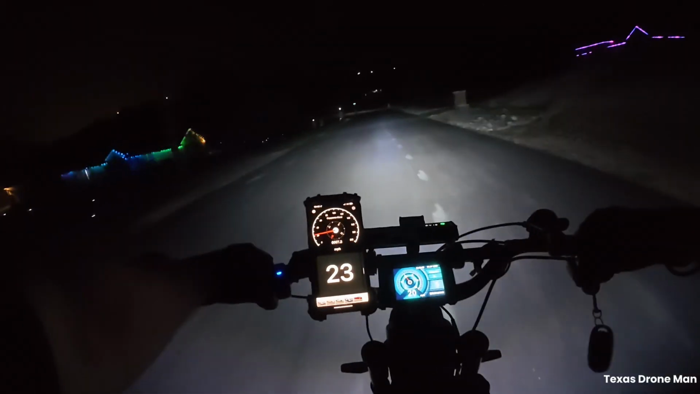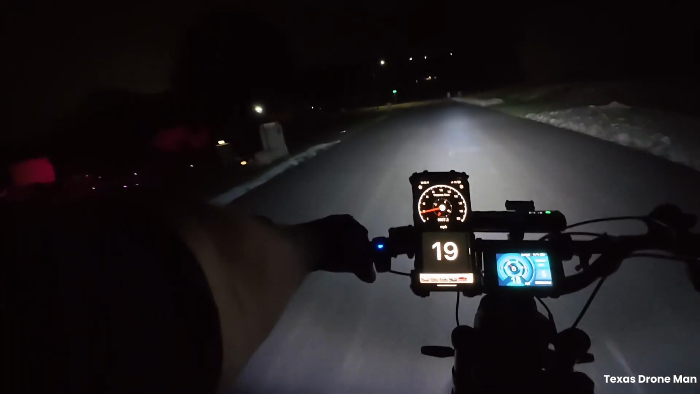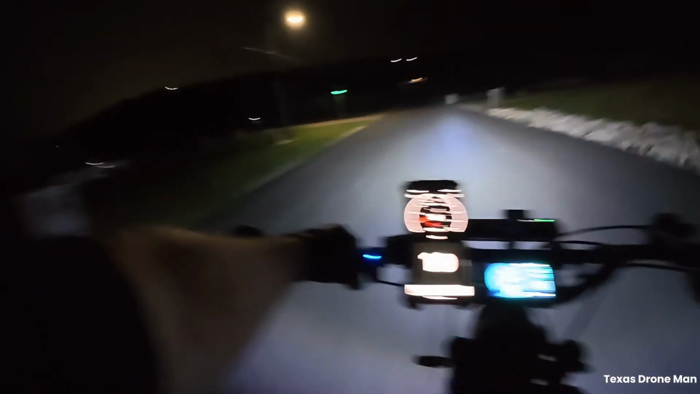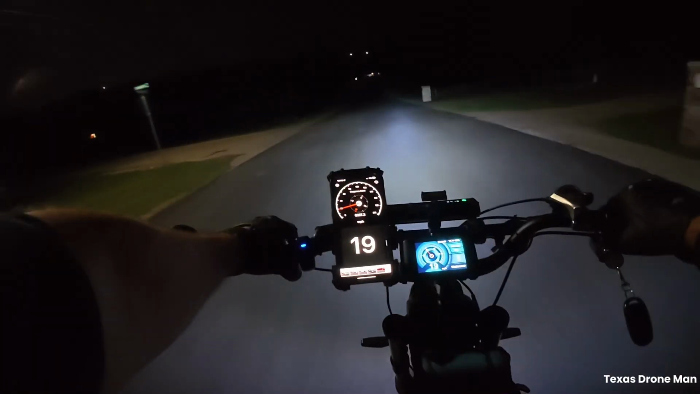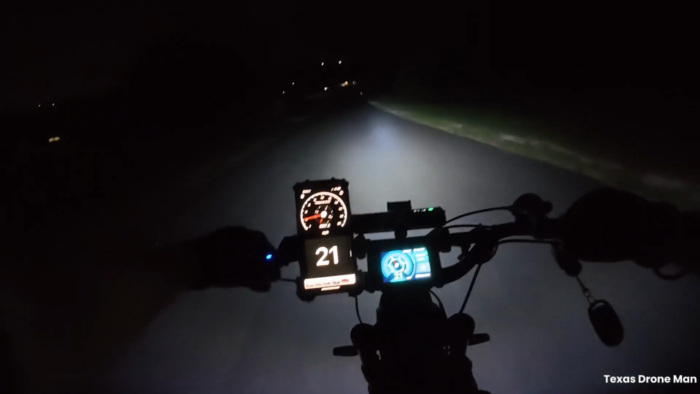They got like Christmas lights on that elephant too. That's funny. He said he was out riding around last night about 11 o'clock.